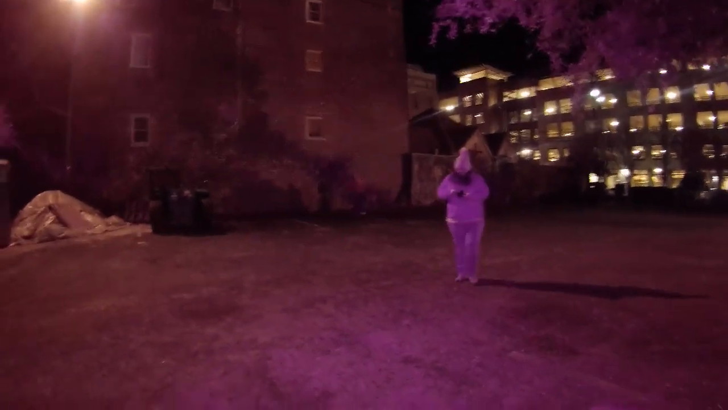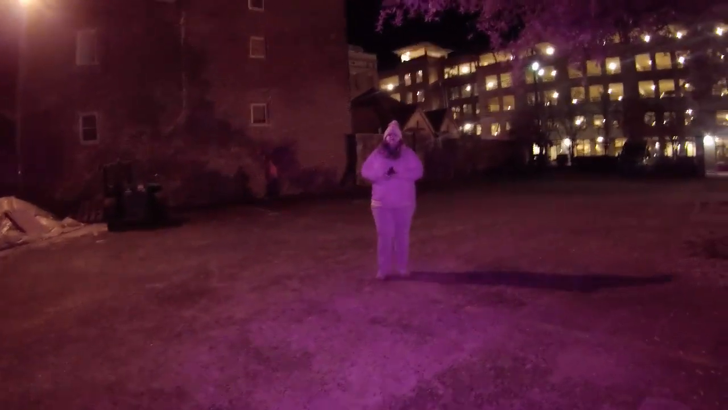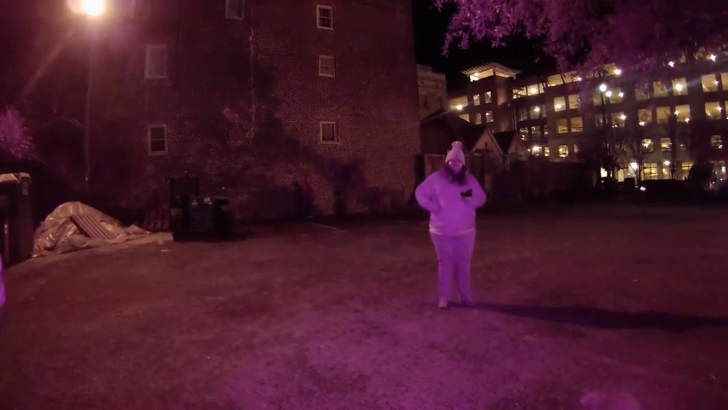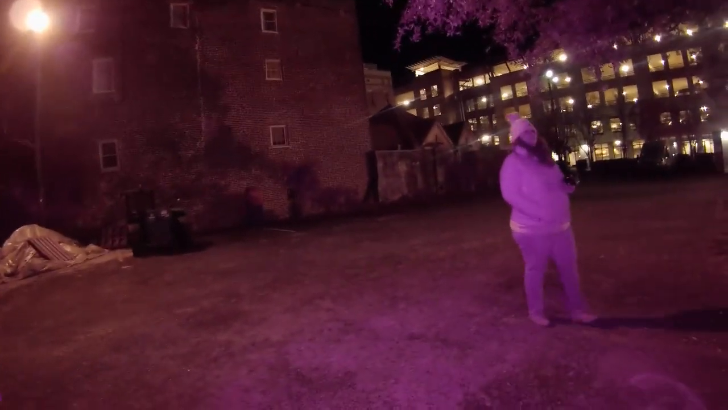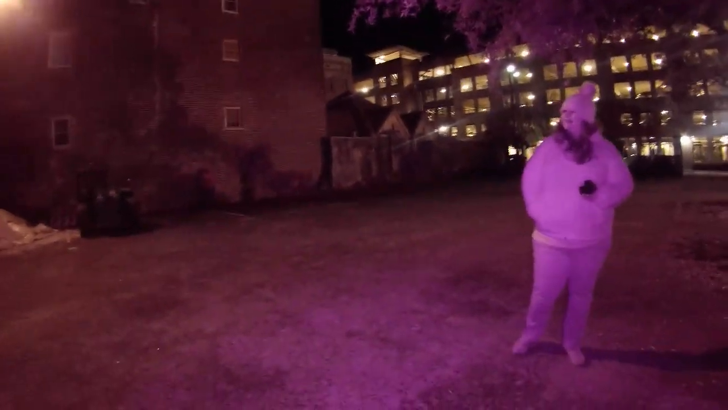Haven't found anything interesting so far. Again, with the cameras, it's not always a real-time thing. You just gotta have them running. Yeah. They're cool to watch, especially the thermal. I really love using the thermal one. I'm tired, so that's probably why I'm missing everything.